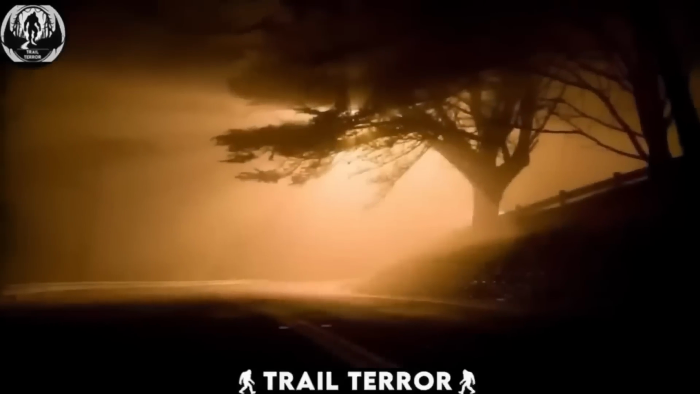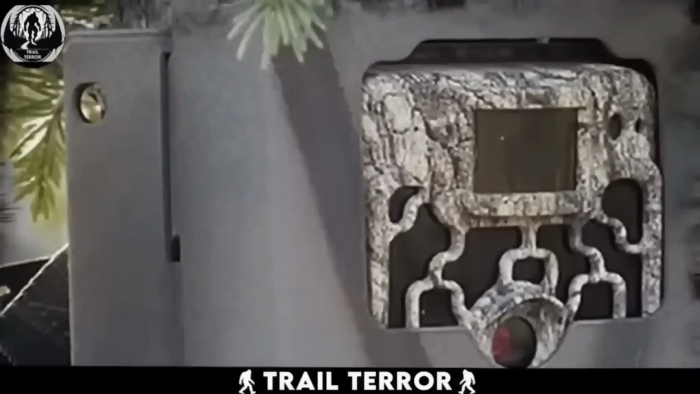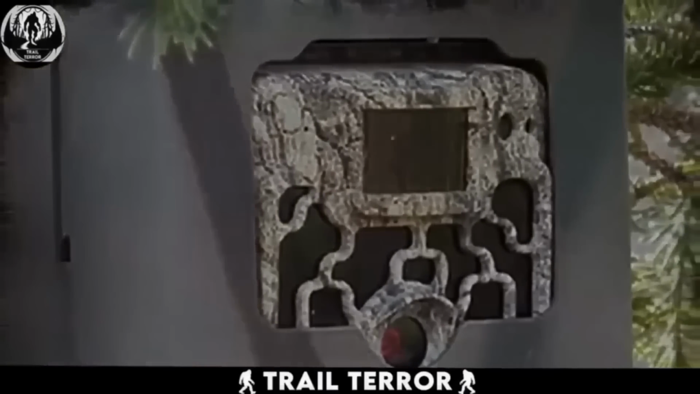In a remote California forest, where trail cameras are often deployed by wildlife enthusiasts and researchers, a piece of footage has emerged that sends shivers down the spine. The serene forest setting is suddenly disrupted when an enigmatic figure materializes in front of the camera, almost as if it appeared out of thin air.